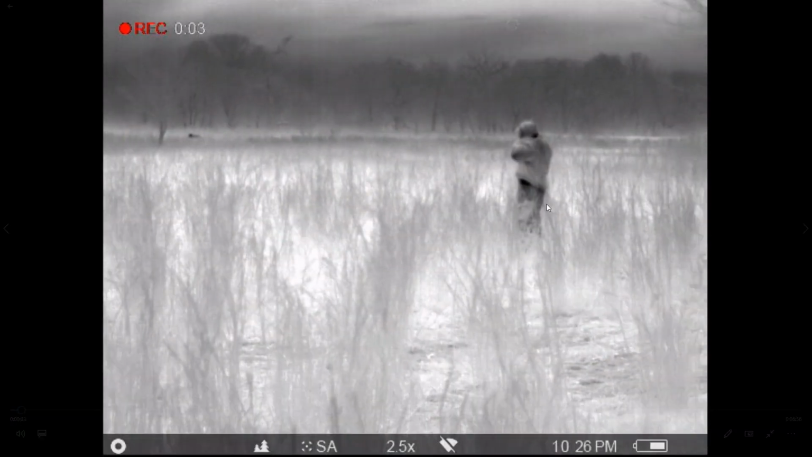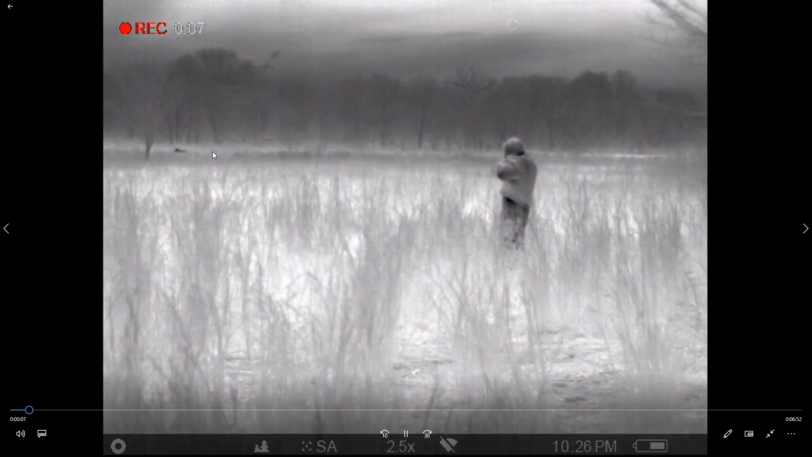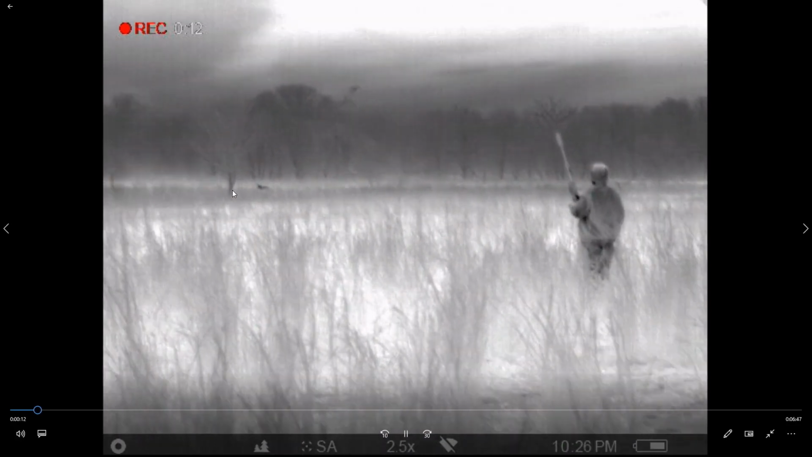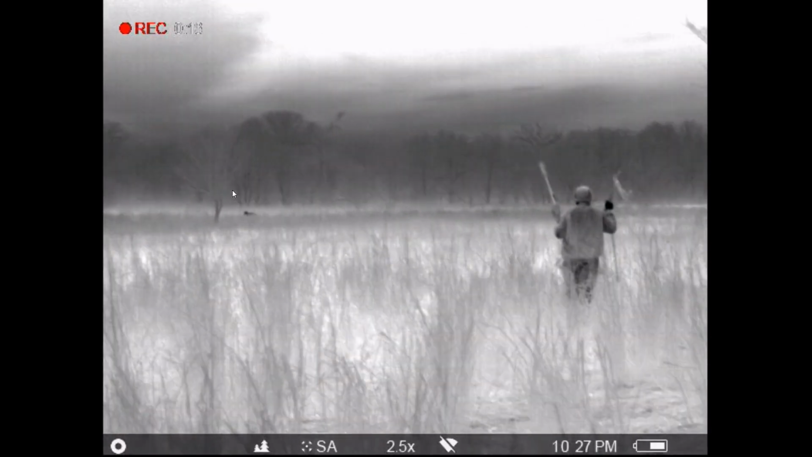I wanted to show you how the Pulsar scope looks on Black Hot. There's my son, Lee Crumno. He's putting a stalk on that cow over there. He didn't know it was a cow. He just saw the animal laying down, and he realizes now that it's a cow.